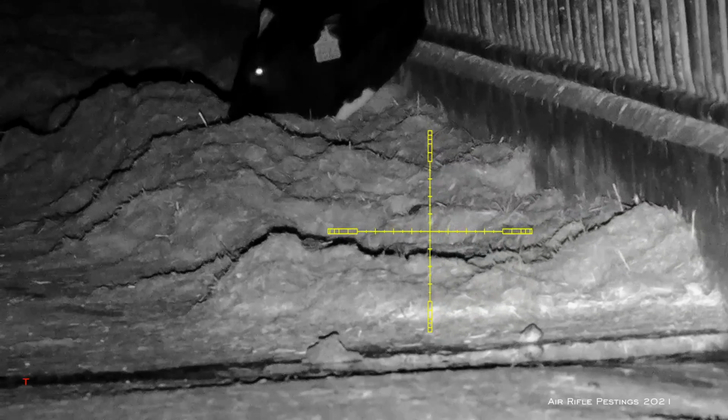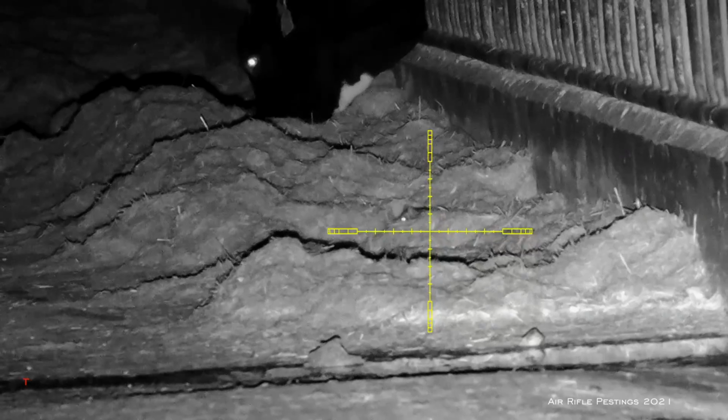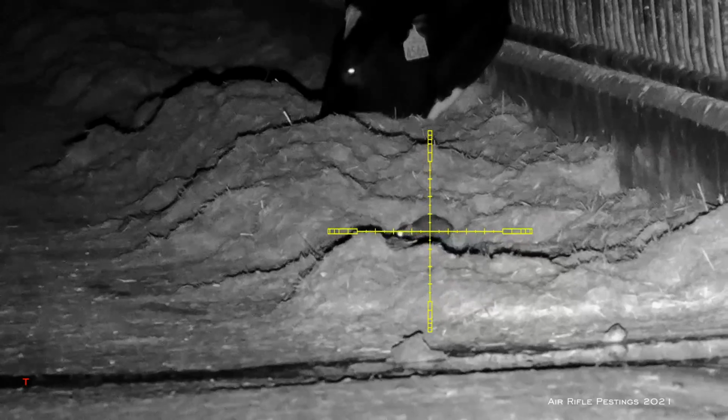So later on, the rat came back. Again, I'm just watching it, trying to find my open opportunity to take the shot. So I range them and find out exactly the distance, and just wait patiently until the coast is clear and a safe shot can be taken. Luckily, I have a lot of patience, so this doesn't bother me at all, even though I wish the cow would take a break from eating. But anyway, this is their territory. I'm just in their playground, so they dictate what's going to happen next.